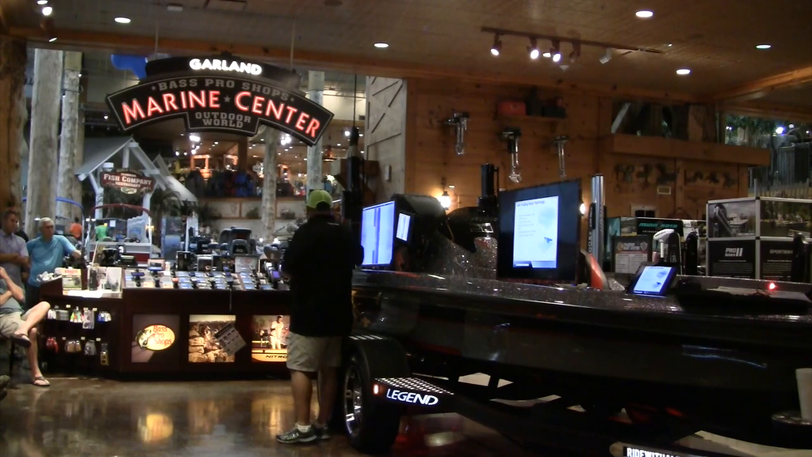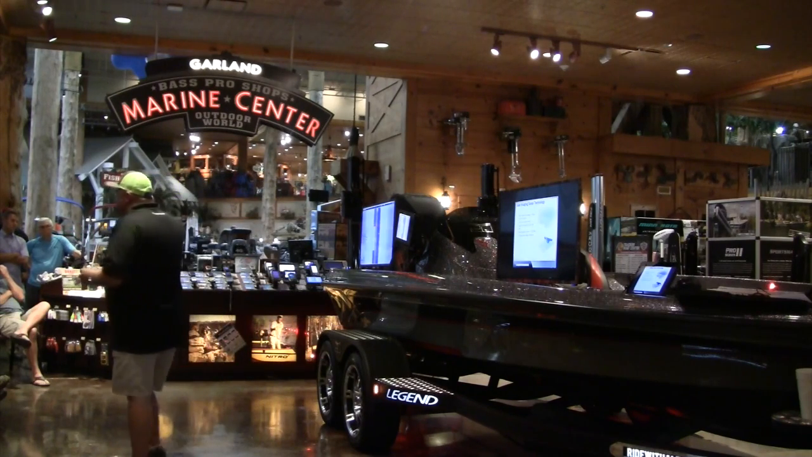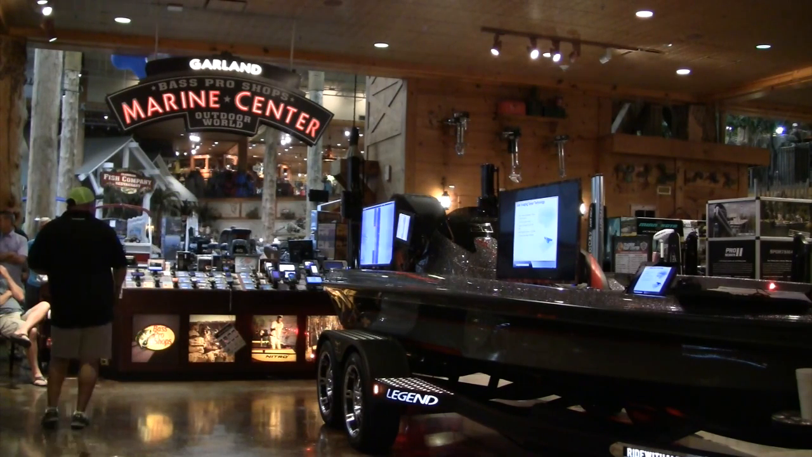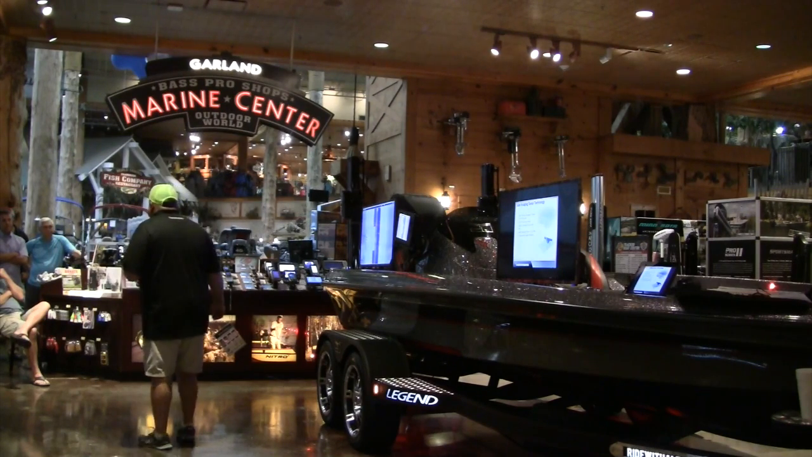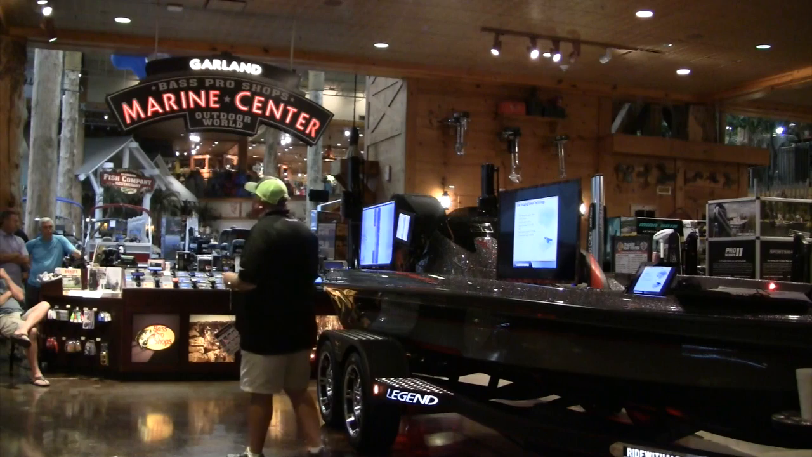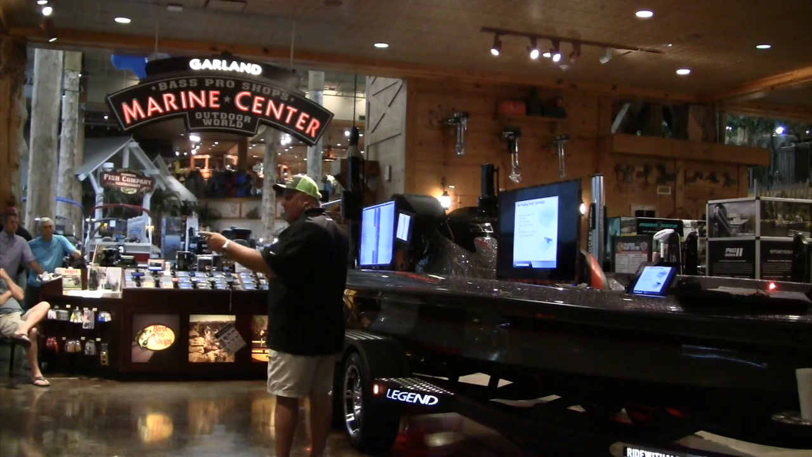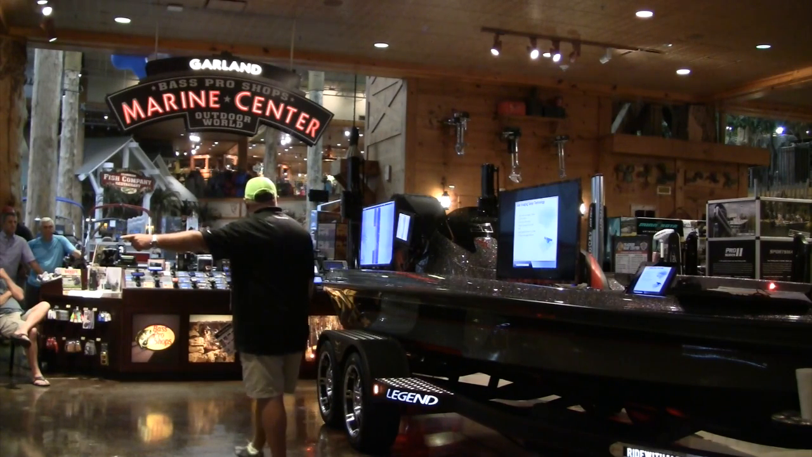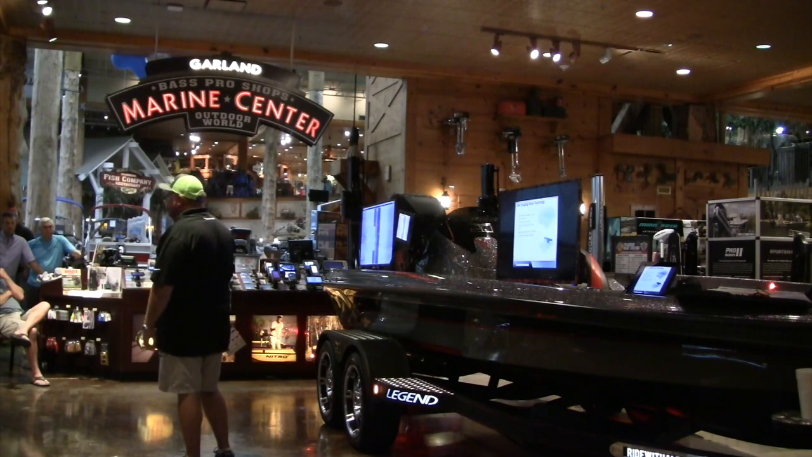Anybody want to guess what half screen is? 58 feet behind you? Even further than that, and I'll tell you how. There are some factors, and I'll tell you how I figured it out. How far? Well, I'd say 120. 120. He's dead on the money. 120 feet behind the boat.